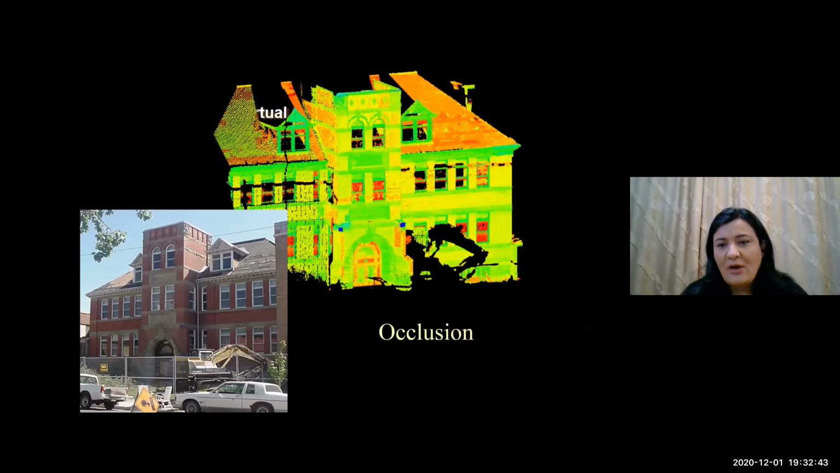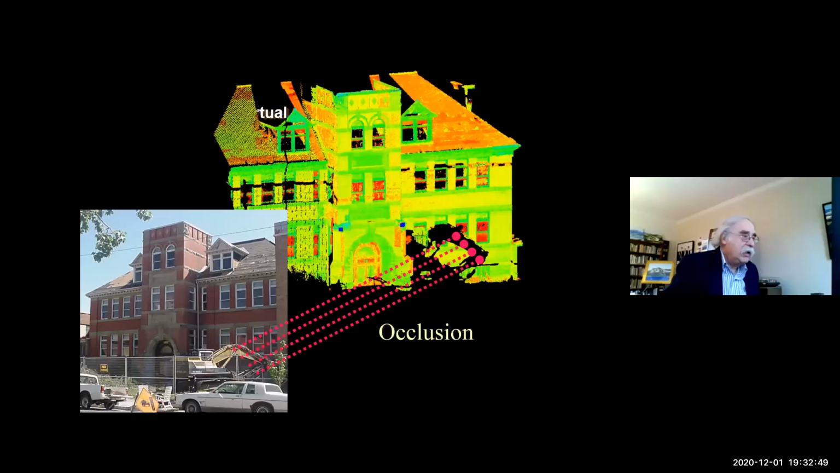Here you can see this backhoe and we couldn't get a shot of the building without the backhoe in it, so as a result there was a hole in one of our scans we had to fix.